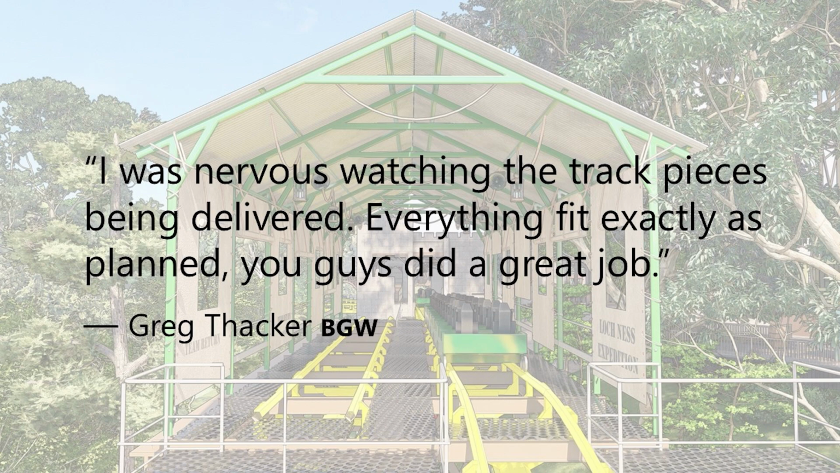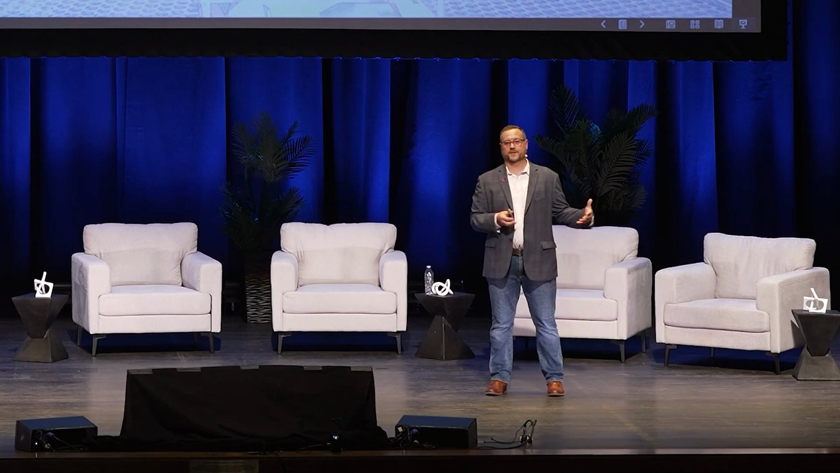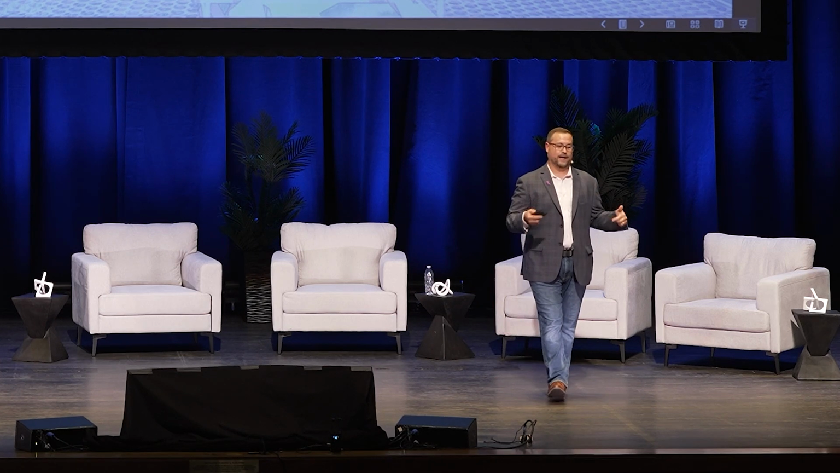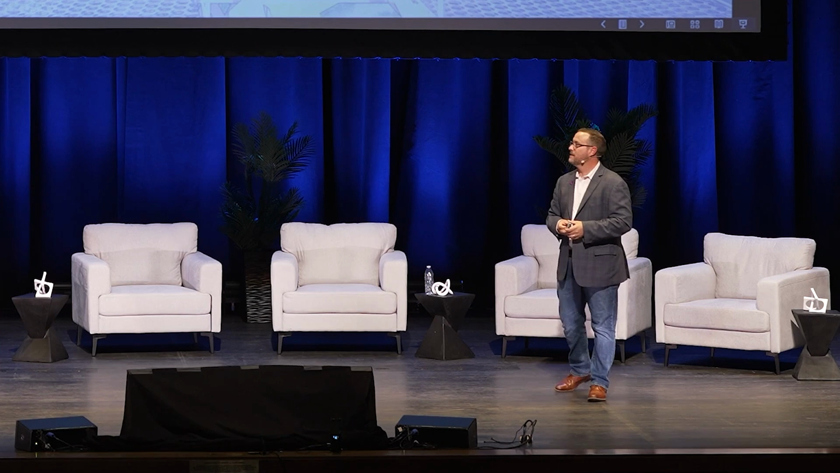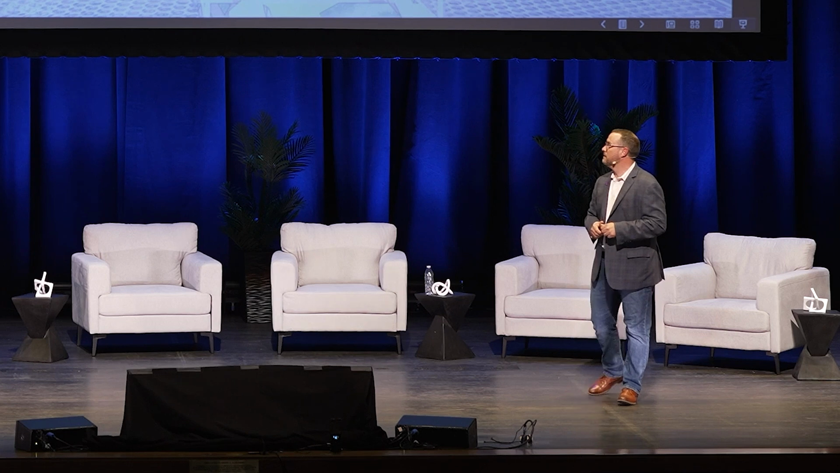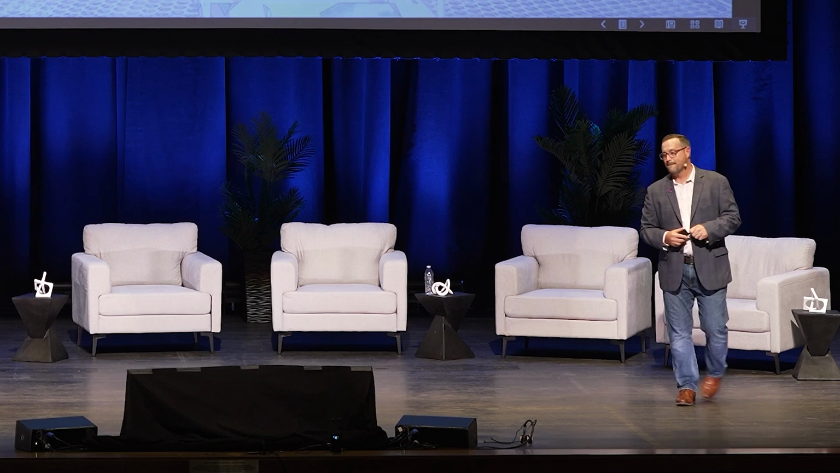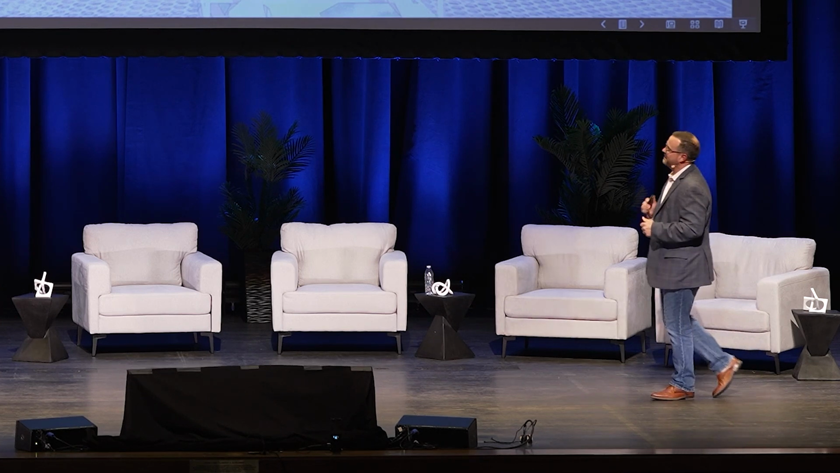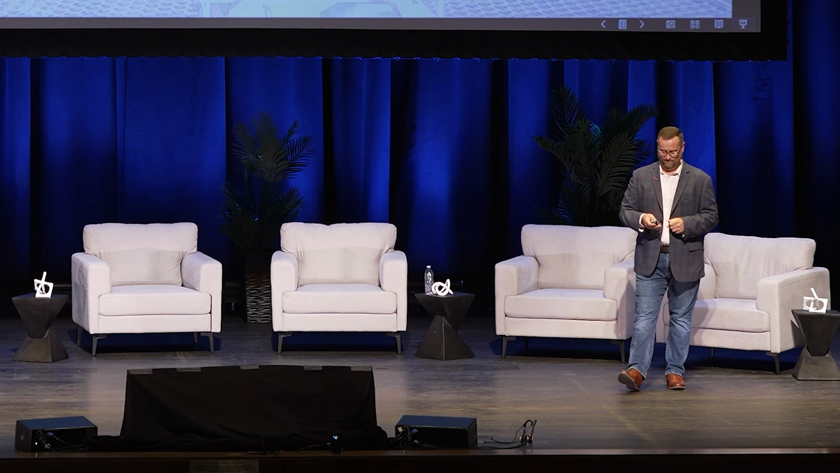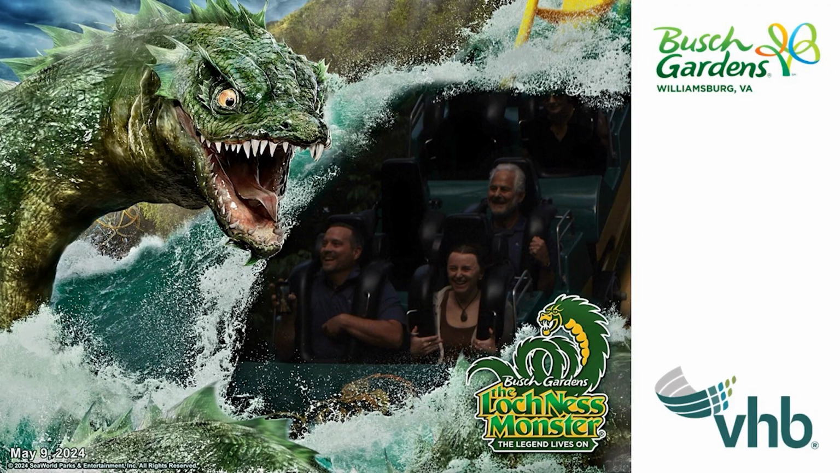Love this quote. So Busch Gardens had a VIP event after construction was done. They invited everyone that worked on the coaster, and they invited people like season pass holders, so that we could ride the coaster before it was open to the public. So I'm there, I'm drinking my Loch Ness Monster, talking with Greg, who has his Bud Light. Because I was nervous watching those track pieces being delivered. Everything fit exactly as planned. You guys did a great job. It's awesome. So pumped to hear that from a long-term client, long-term partner of ours.